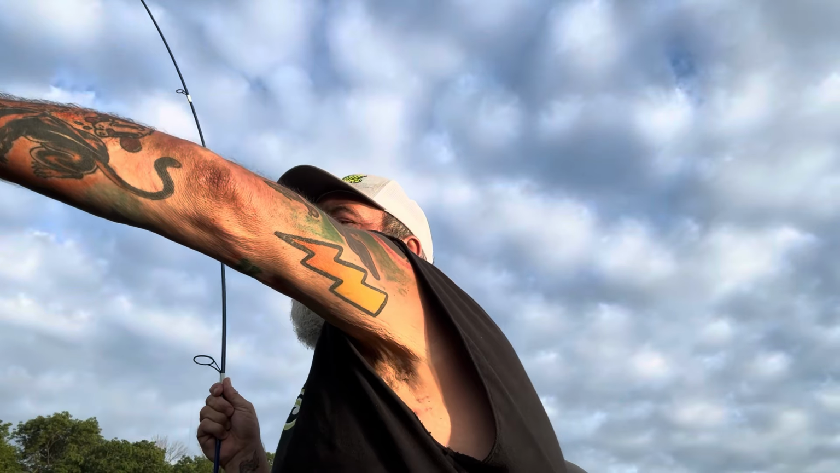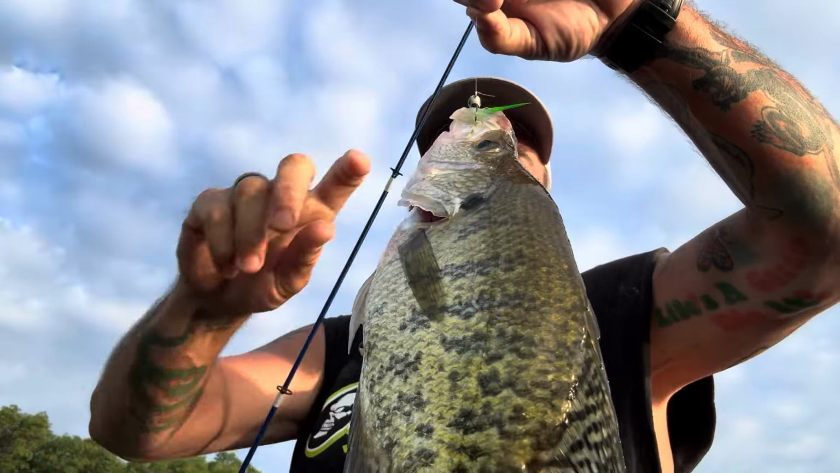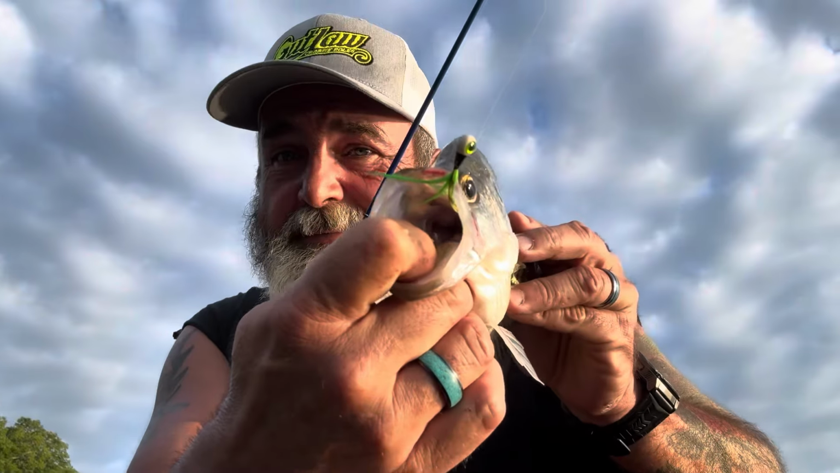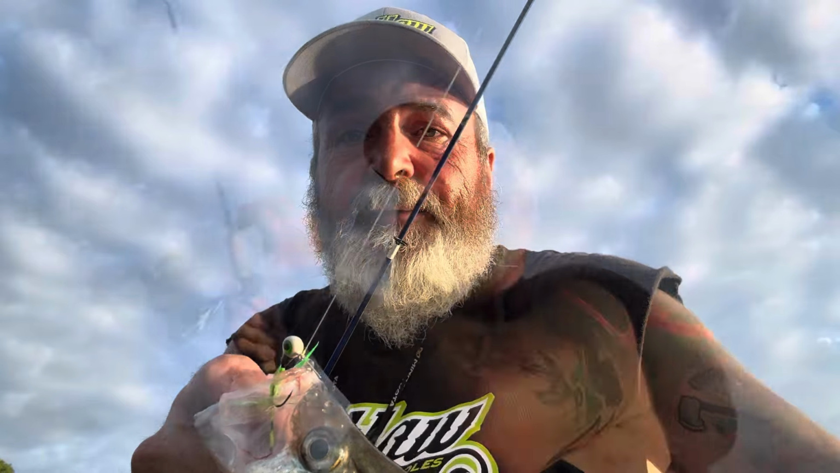I love this. I love going out and catching crappie, especially when there is nobody on the water. Come on, big girl. Look at that. Look at this other big, huge white crappie. Look at the back on it for a white crappie. That's a big old fish right there. Yeah, big fish. July 5th. Nobody here but me. That's it. And it's just one right after another all morning.